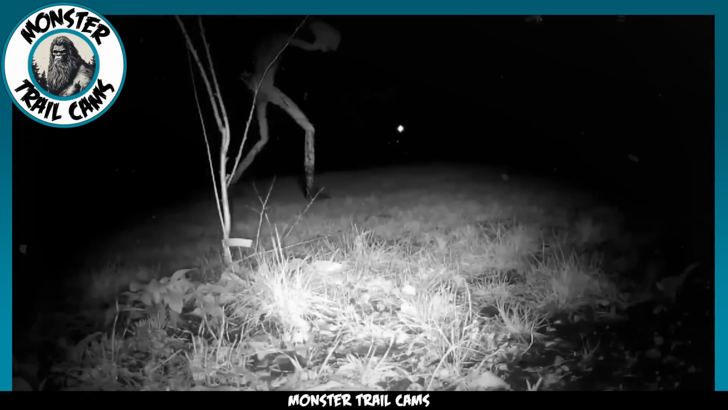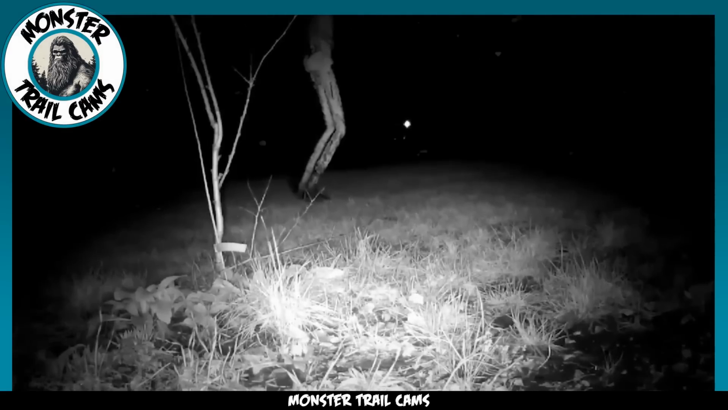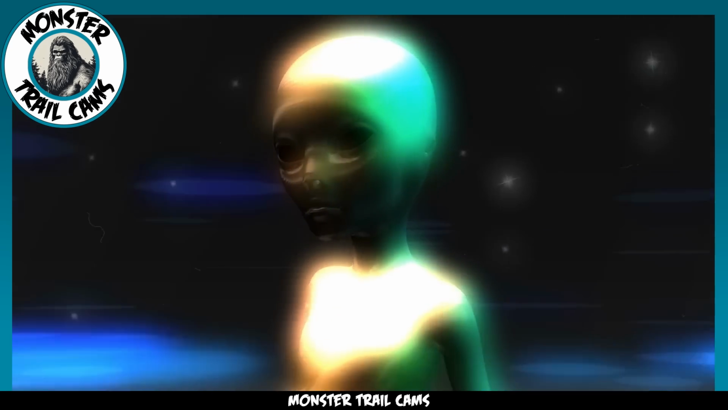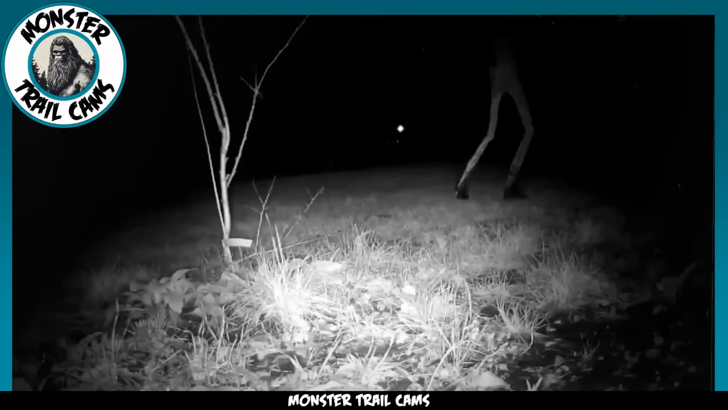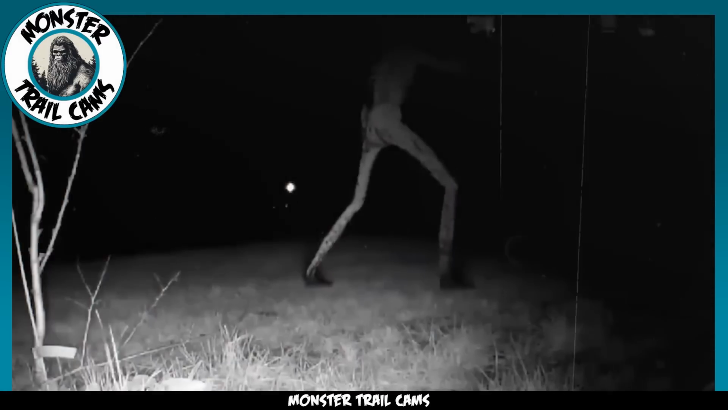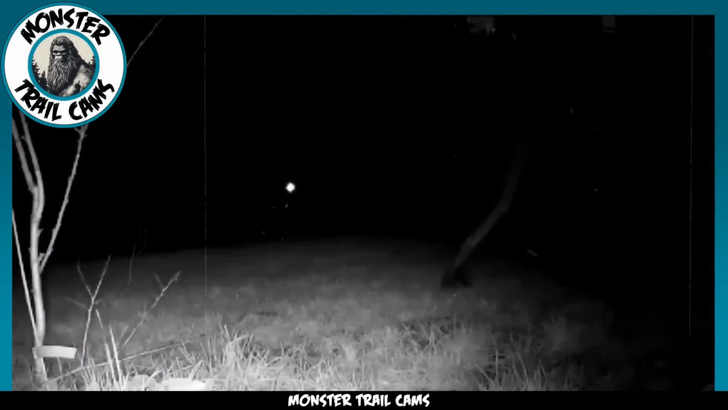Its form and movements bear no resemblance to any known terrestrial life form. Could this be evidence of an extraterrestrial visitor, a being from a world beyond our own, whose biology and morphology are as alien as the farthest reaches of the cosmos? Alternatively, in an age where technology has enabled the creation of increasingly realistic digital imagery, could this footage be the product of skillful CGI? Perhaps this is an ambitious attempt by an individual or group to craft a chilling and otherworldly video designed to captivate and mystify.